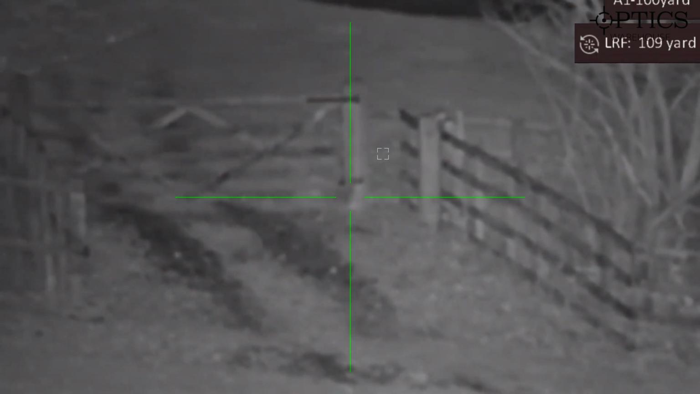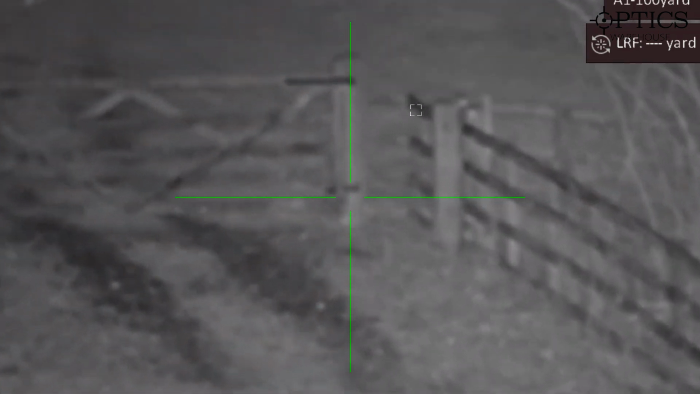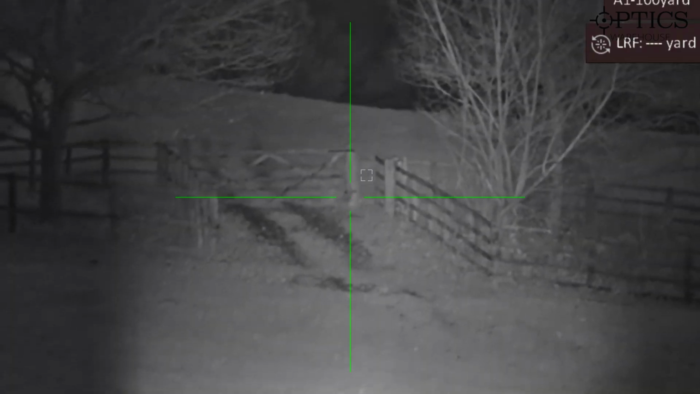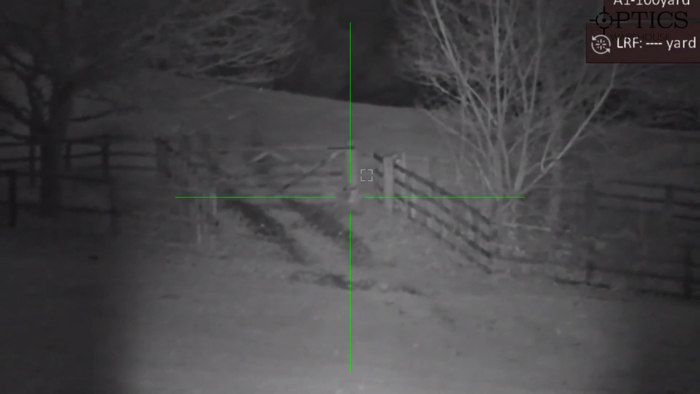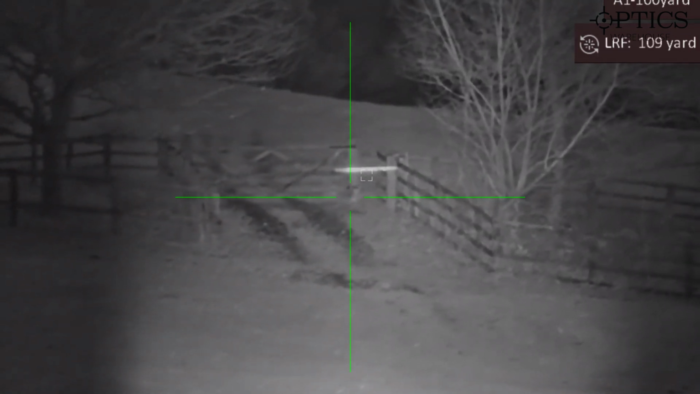It's a bit of an odd light situation. This one we've got a bit of moonlight out as well, so obviously that's interacting with the IR quite a bit too, and then we just bump it up again even more so on the magnification, then bring it right out again. But you can quite clearly see the definition there between each individual post on the gate. So there you go, just ping it again.